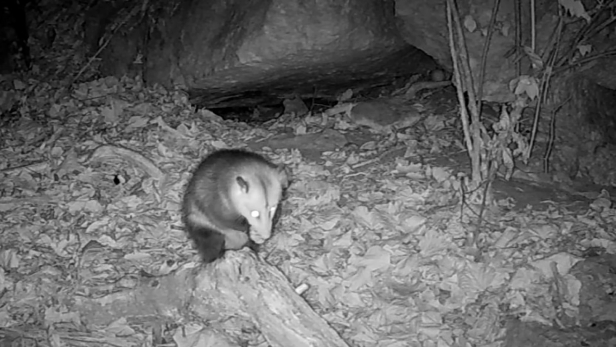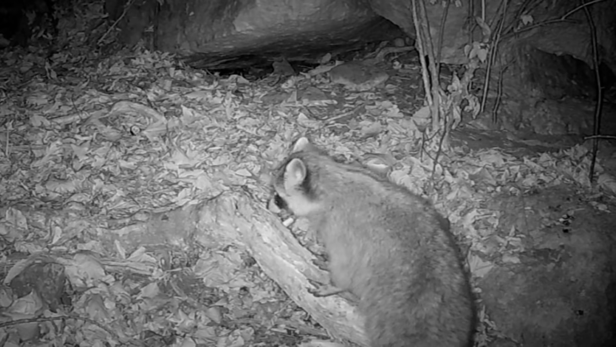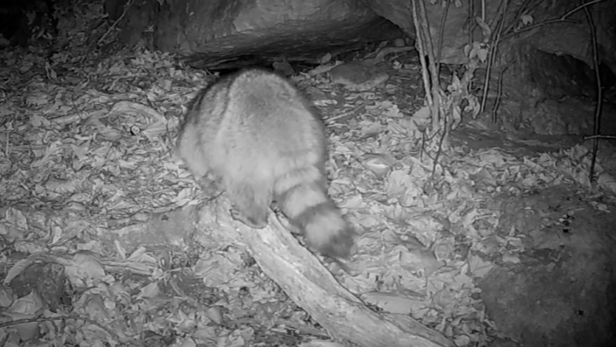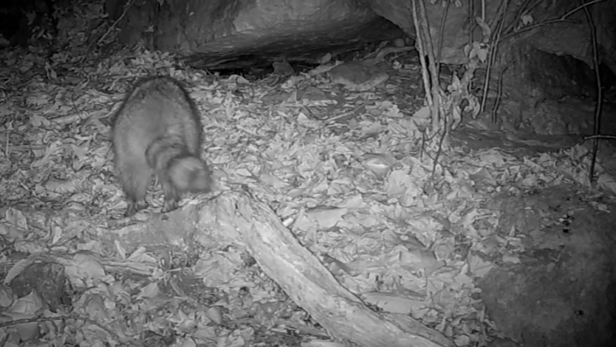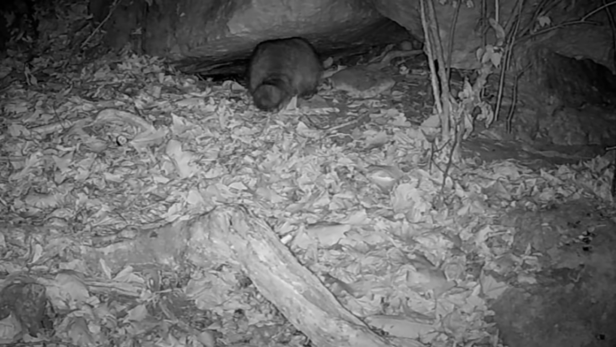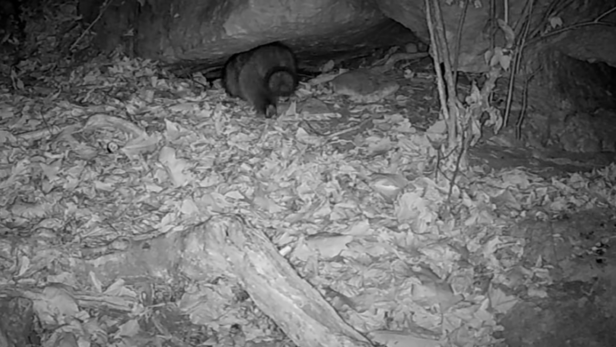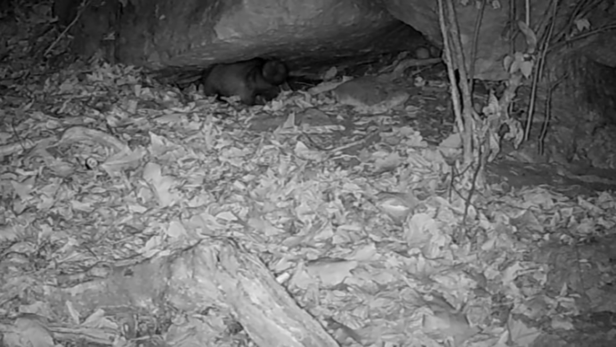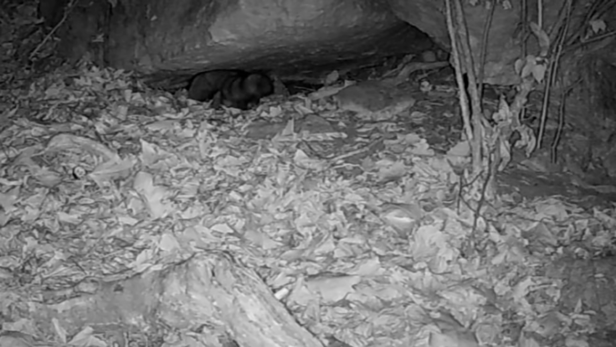He's a pretty little skunk, possum. Now here's old Rocky too. Ain't seen him in a while. Now watch this. You just can't believe this. He's going up under that rock. I guess he's going to turn in too. It's got to be a big cave under there.